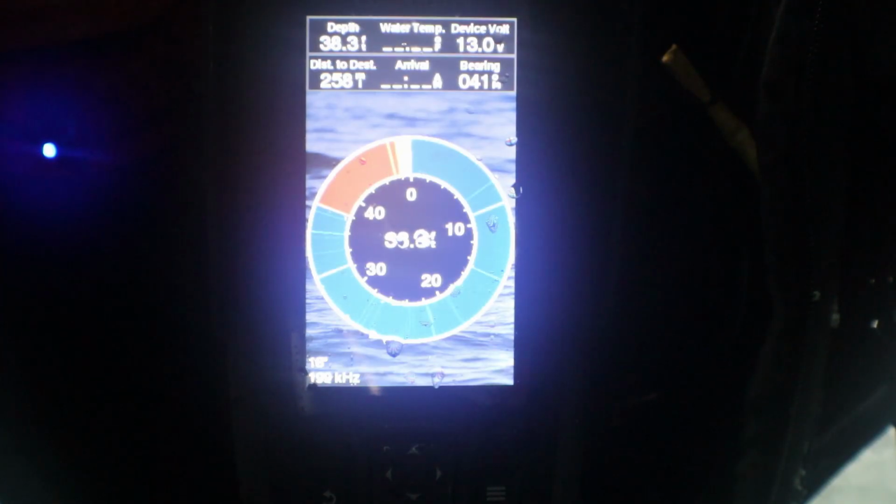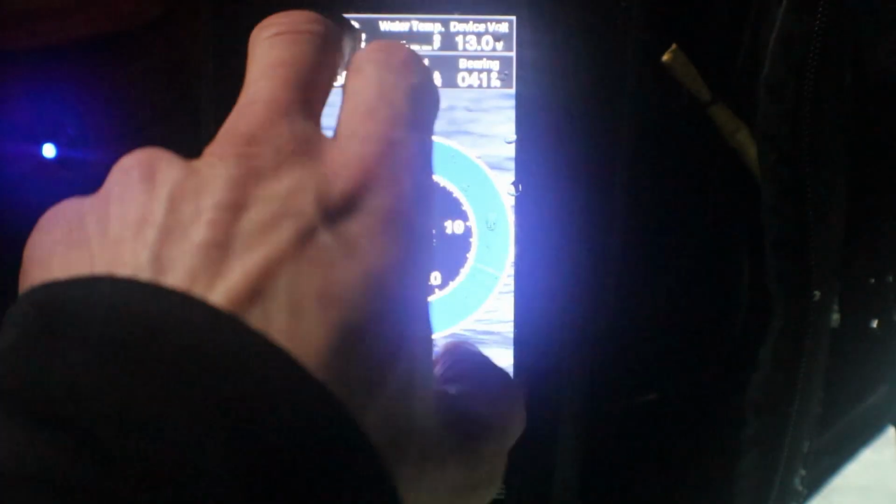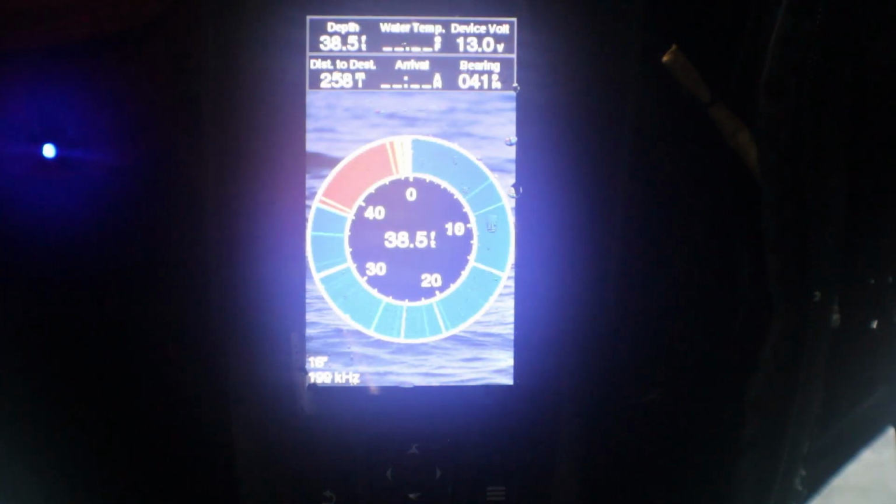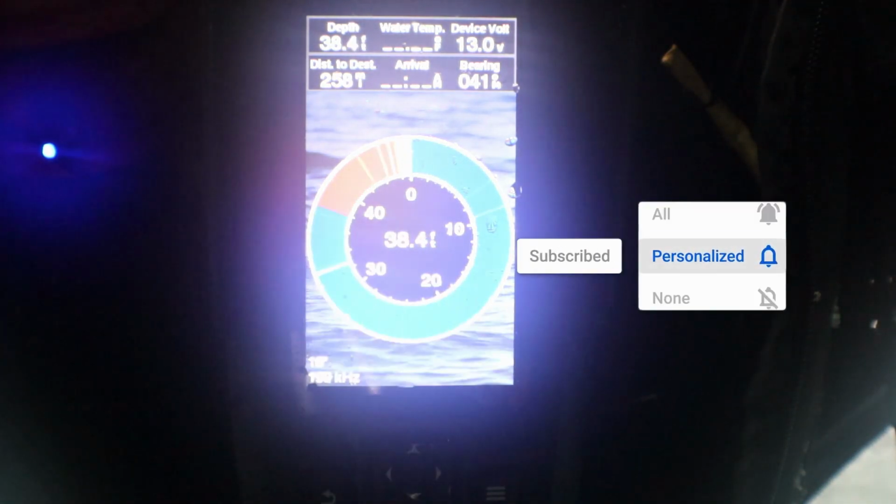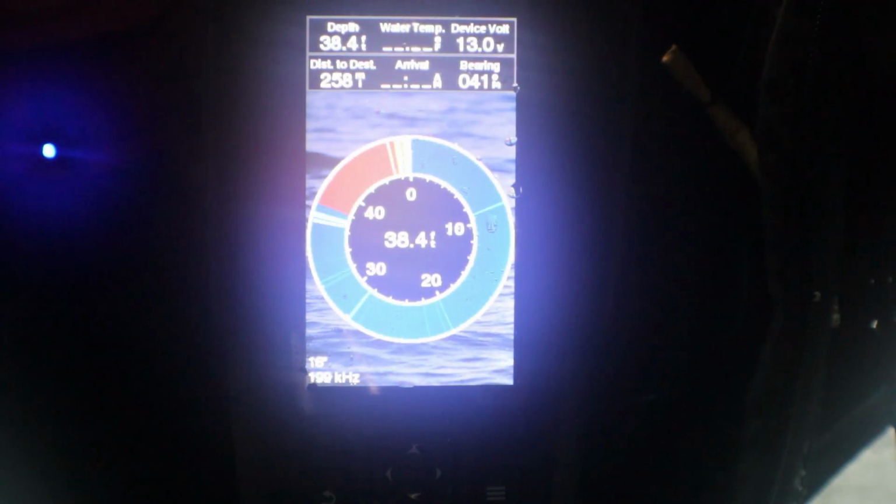Freaking sweet. So with this, you have your depth in the middle, and it also tells you up here. I have my device voltage, and then this has to do with my GPS. I don't have that set, so I don't know what's going on with that. Don't mind that. This might be a fish just at the edge of our cone. It's just not right in the cone, so it's not that red color.